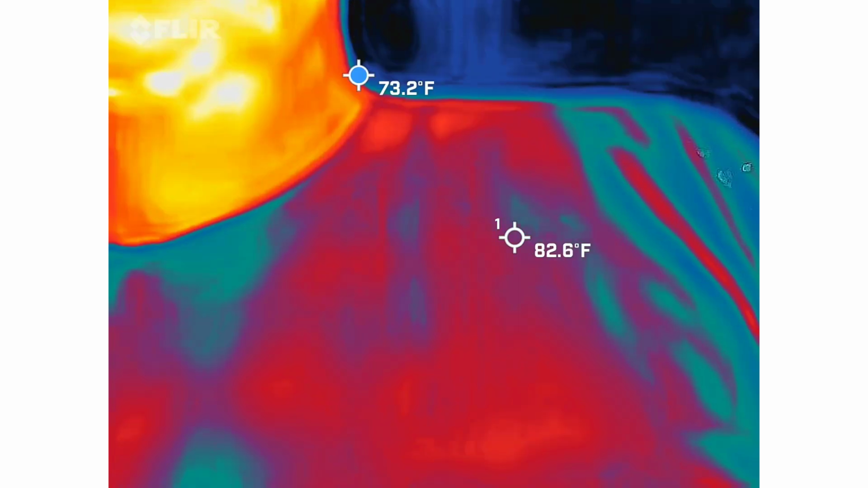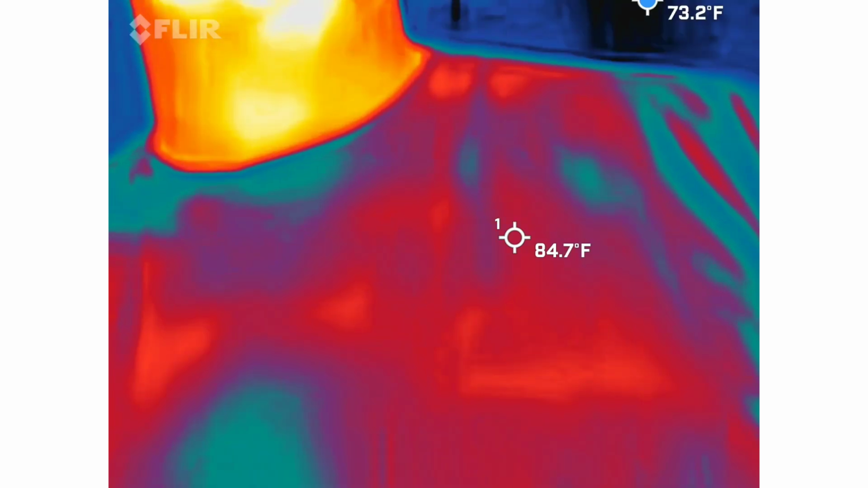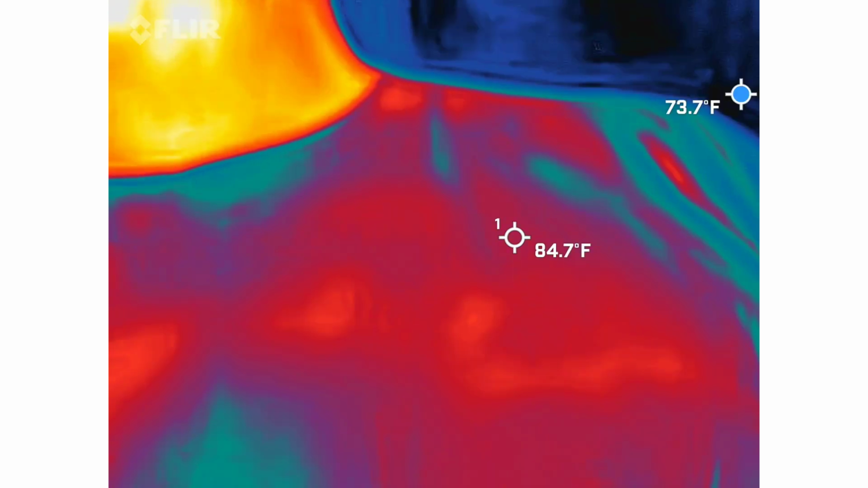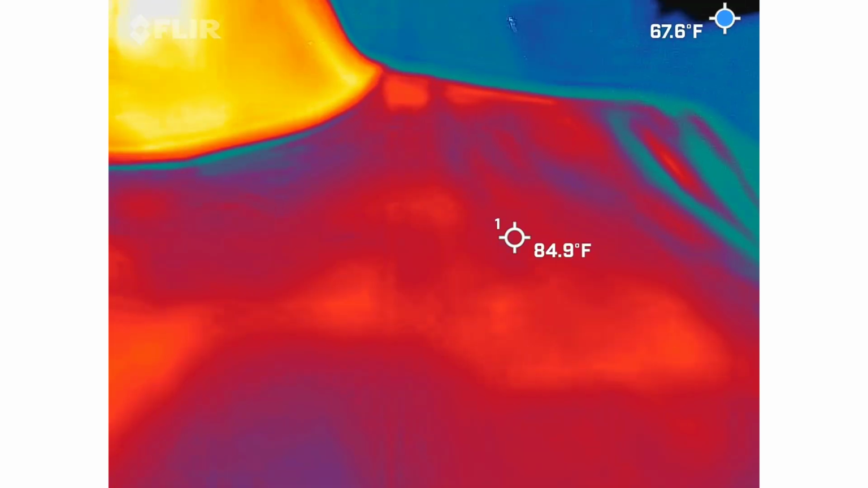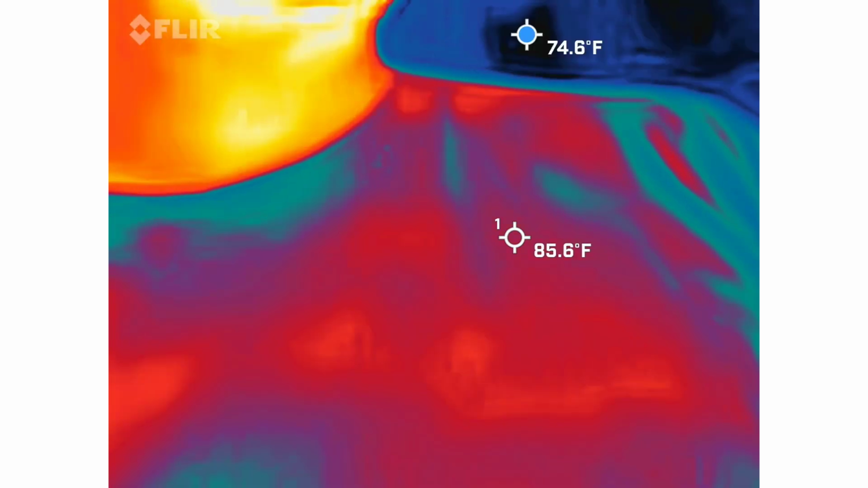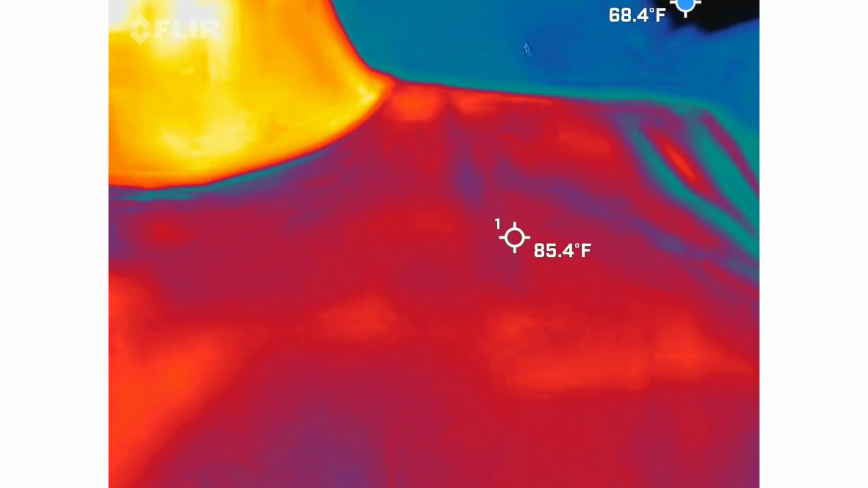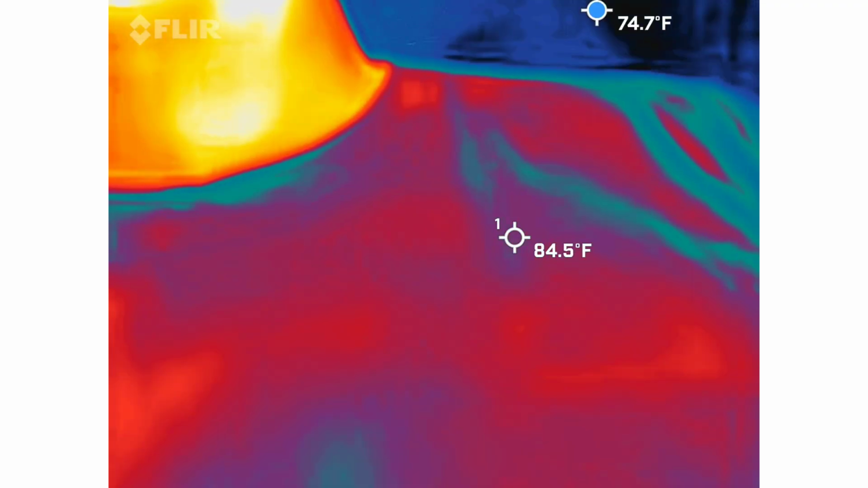The cool thing is when you get your video back from this guy, I have it set up to where there's a blue dot bouncing around the screen. What that's doing is it's showing you the coldest spot in the frame at that particular moment. So that way it kind of helps guide your eye when you get your video back. It's not always the anomaly that I find that's underneath that blue dot, but a lot of times I'm looking at the temperature gauge next to it as well.